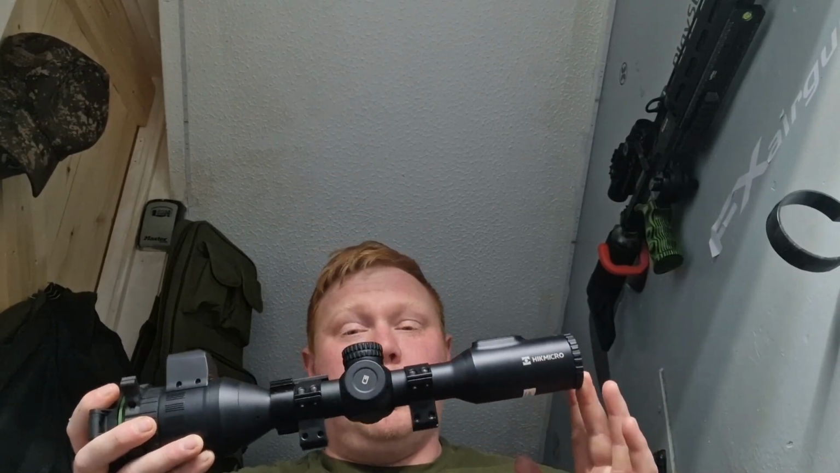Nice and easy to install, away you go, another couple of hours. Like I say, we always carry them, so it's not a big deal. But very, very impressed with the scope. They've also changed the eyepiece display on this.